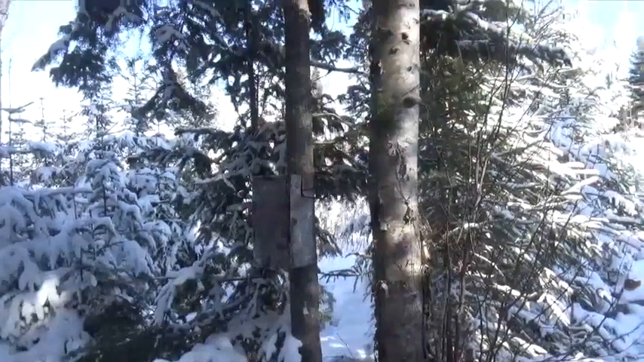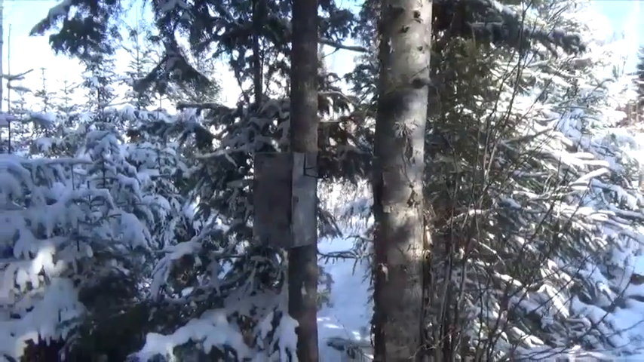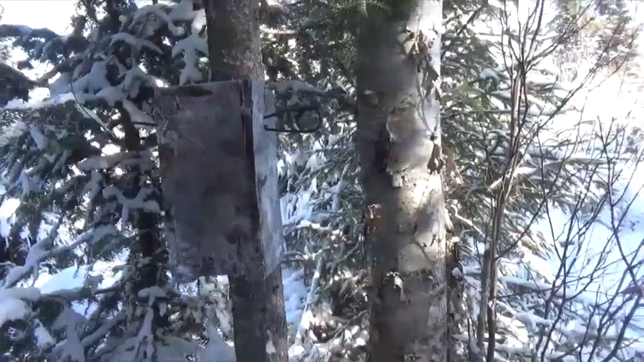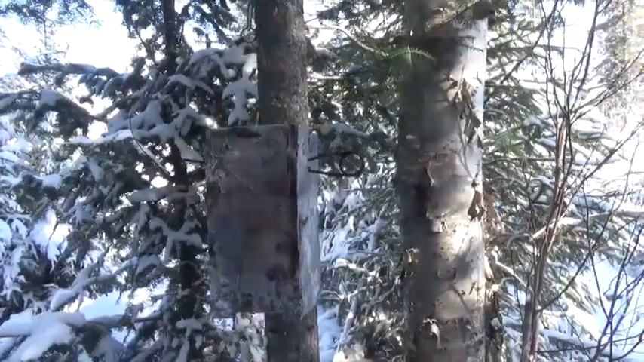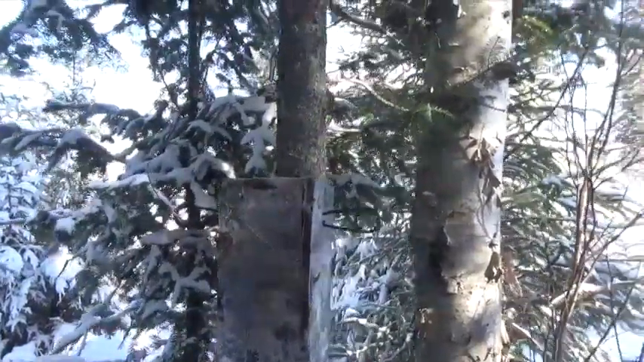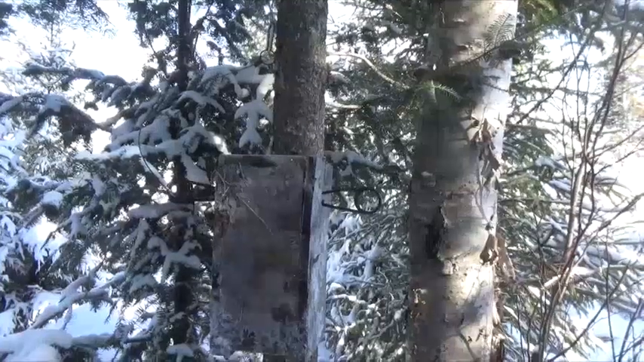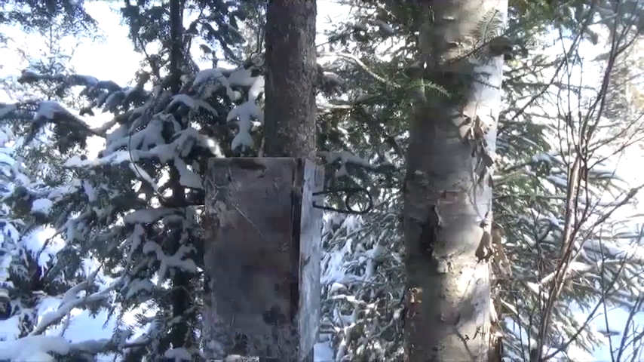Alright, mesdames and messieurs, this is the second trap in the string. You can see it's face up on an evergreen. And the reason why I do this is because, well, sometimes we just have time constraints. But the great part about this set is if you're trapping close to civilization and you're trying to avoid domestic animal catches, it's probably one of the best sets you could do. Mind you, I guess if a cat really wanted to get in there, it could.